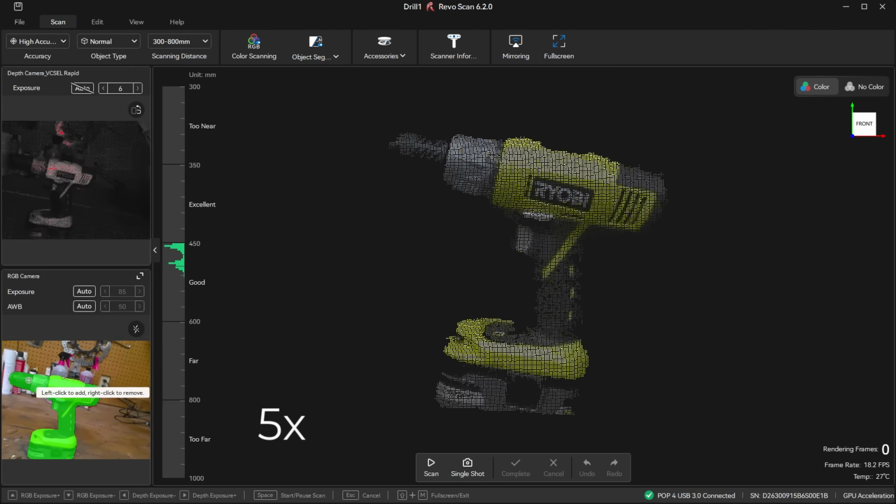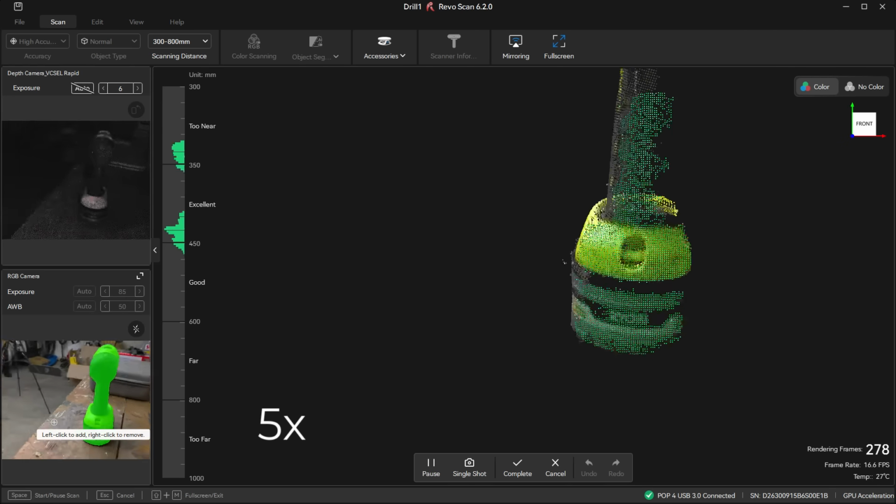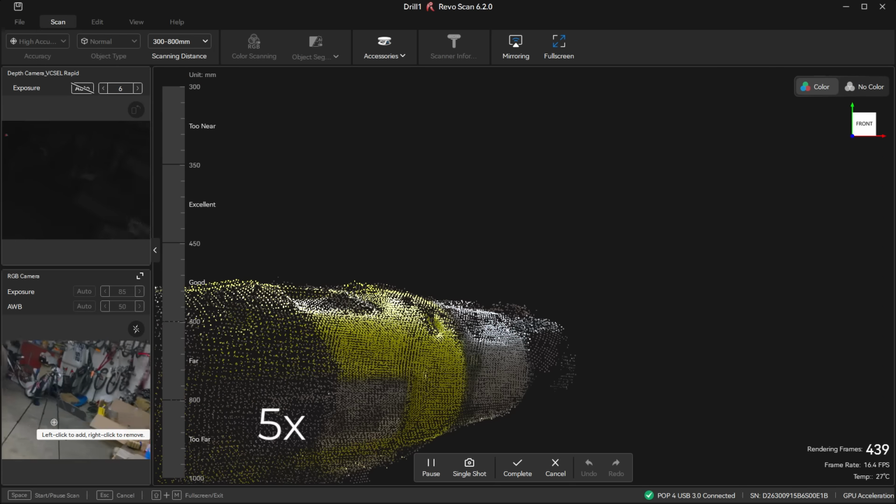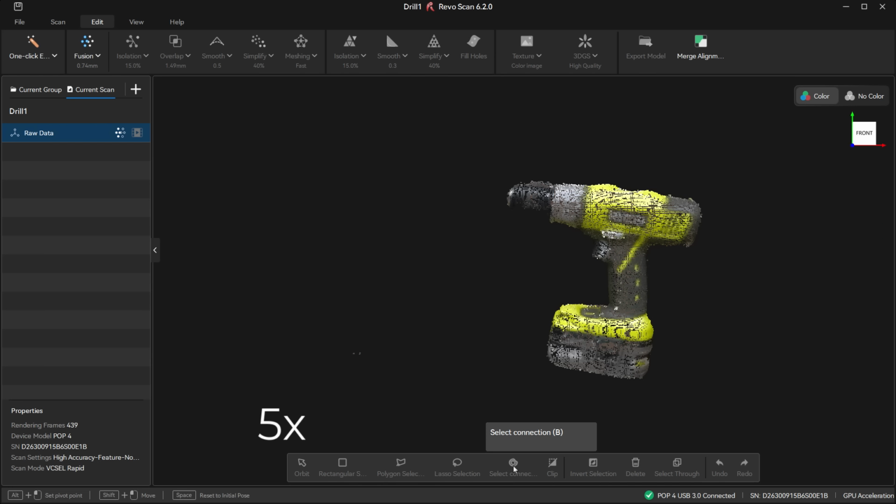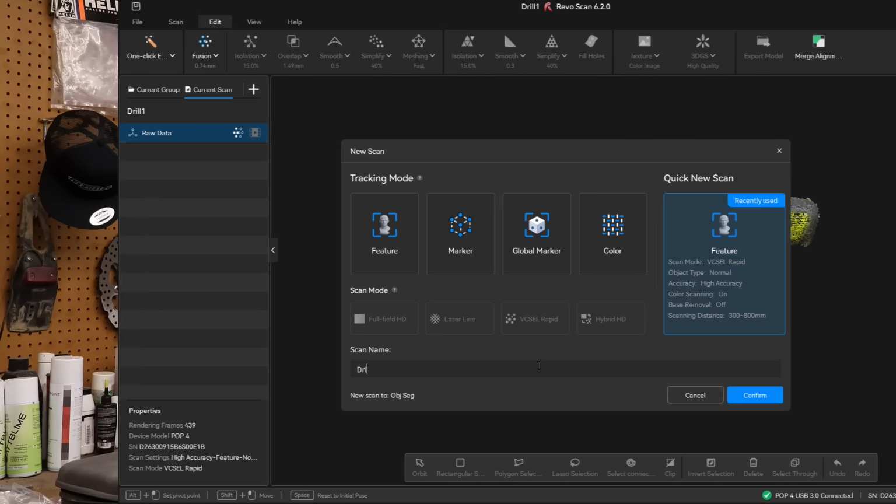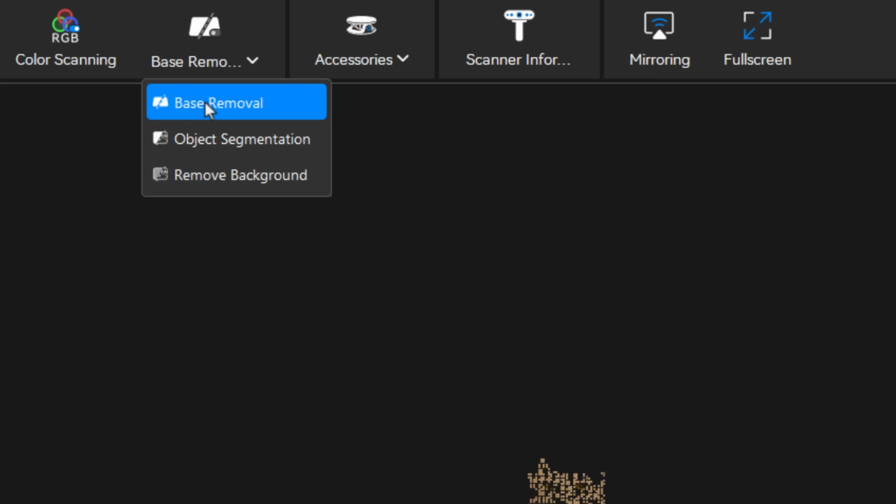So today is specifically about the object segmentation. Now this is a feature that works in full field mode and it works with the VCSEL mode. It does not work with laser mode. What it is, is a local AI-powered feature that lets you identify the object inside of the RGB camera, the object you want to scan, and it filters everything else out. So in full field mode and VCSEL mode, there is a base removal that you can use. You can't, again, do that in laser mode. And it's essentially like a next step up from that.